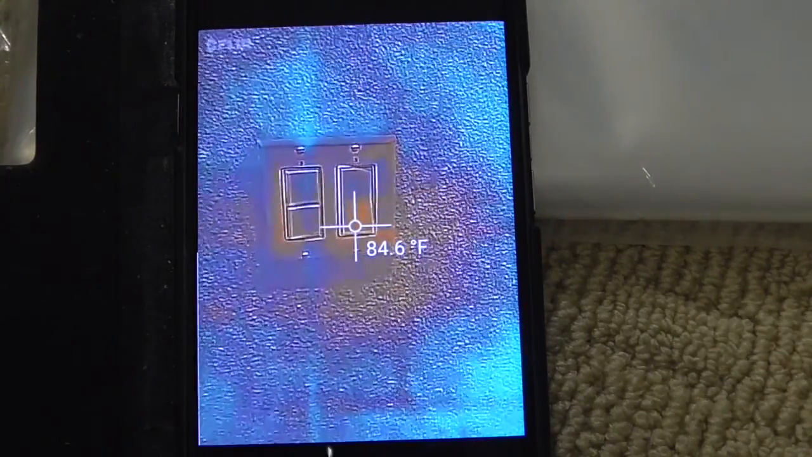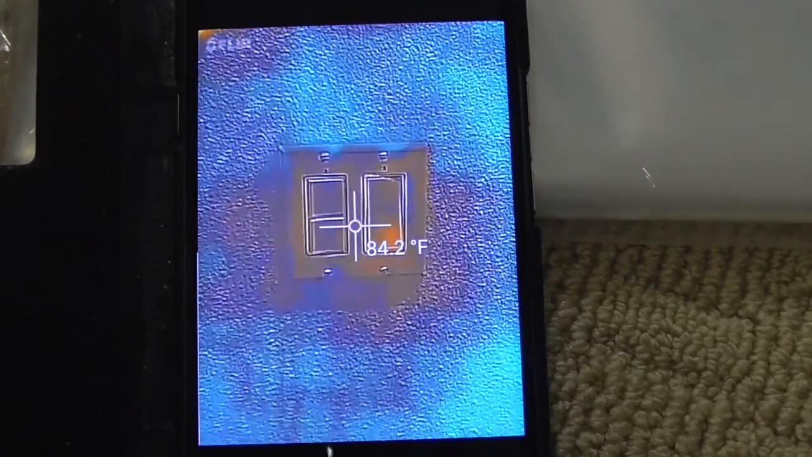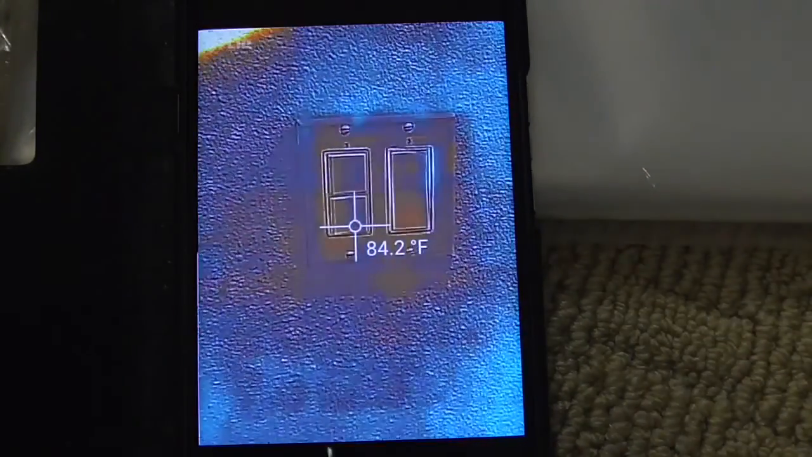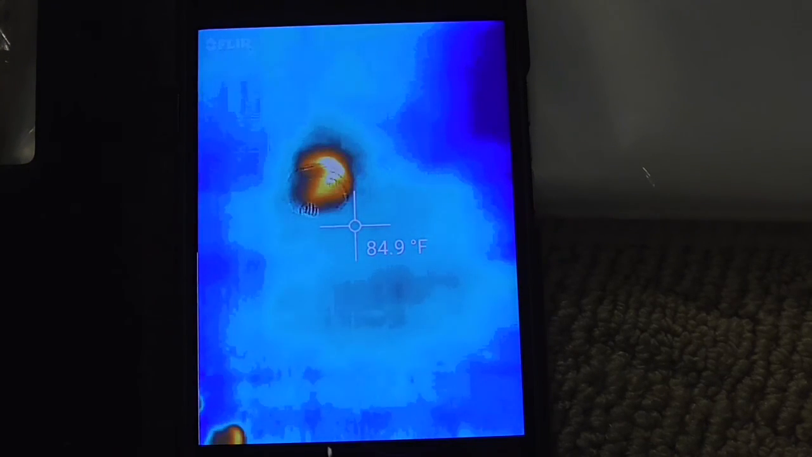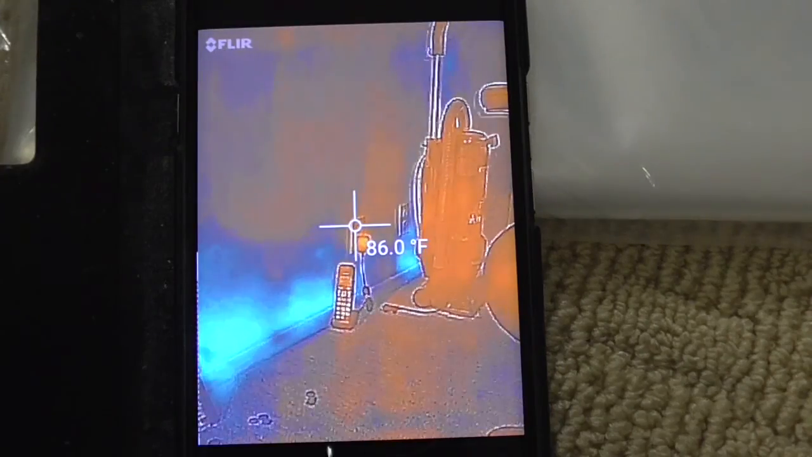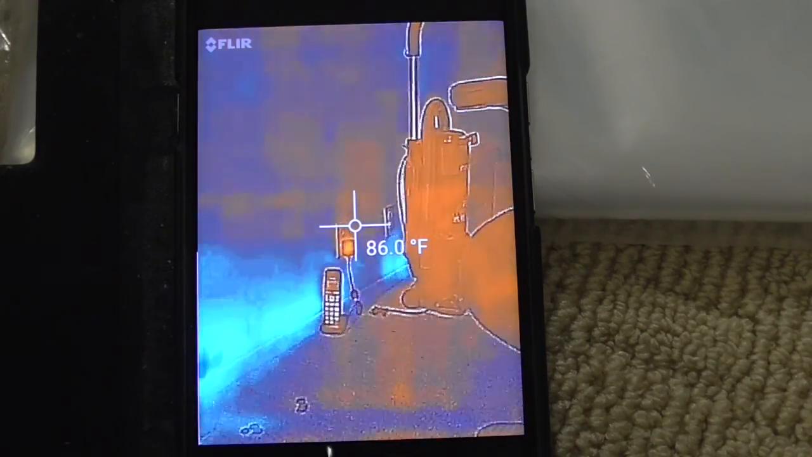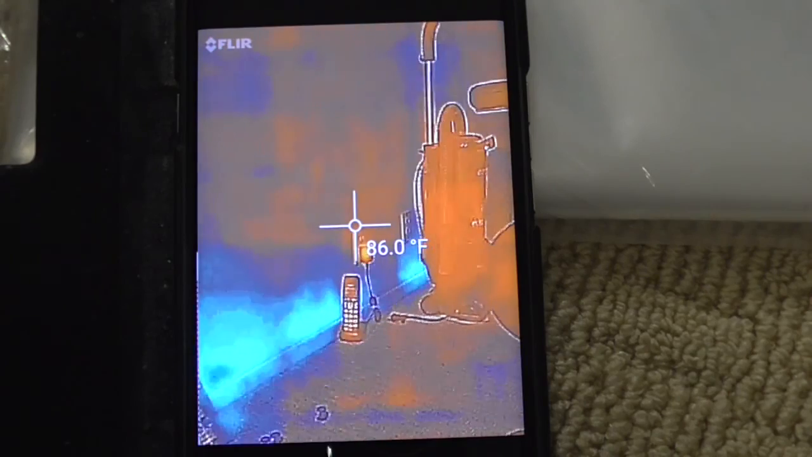I'm now on the Arctic setting, looking at a light switch that shows it's 84.2 degrees. And when I go to the wall, it shows 84. There's no heat coming from the light switch. Smoke detector. There's a little bit of heat coming out of the smoke detector. It's 90 degrees coming out of that. I've got a telephone and a vacuum cleaner in the picture right now. You can see the AC adapter is extremely warm. That's why it's glowing inside the outlet over there. The outlet doesn't look warm. There's no red over there, so the outlet looks fine.